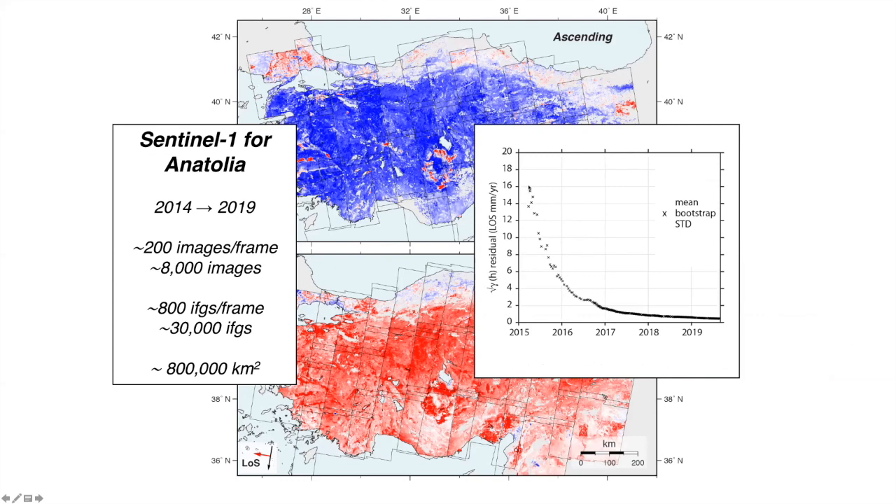So here you can see how the velocity uncertainties decrease as you lengthen the time series associated with the velocity. Initially, when we only have a few interferograms going into the network, we have fairly high uncertainty, and then these tend to drop off quite quickly with time.